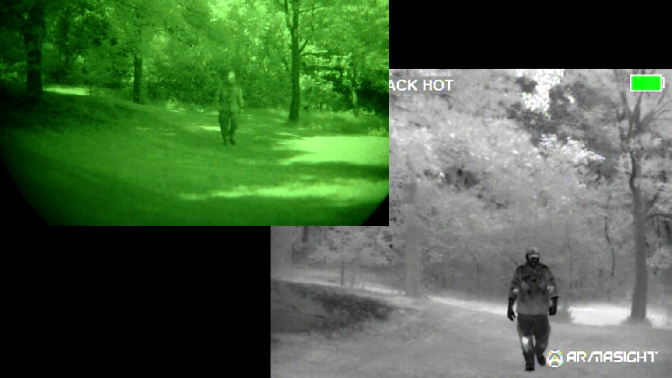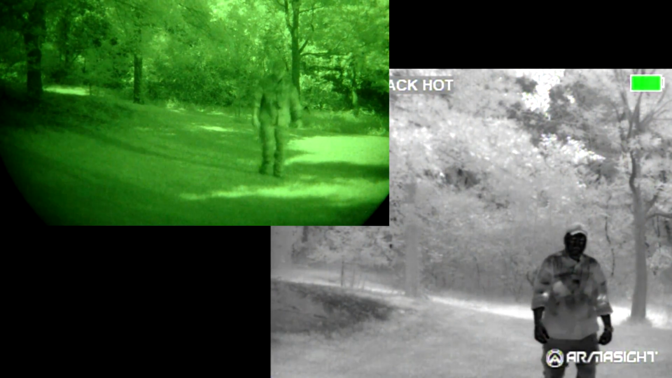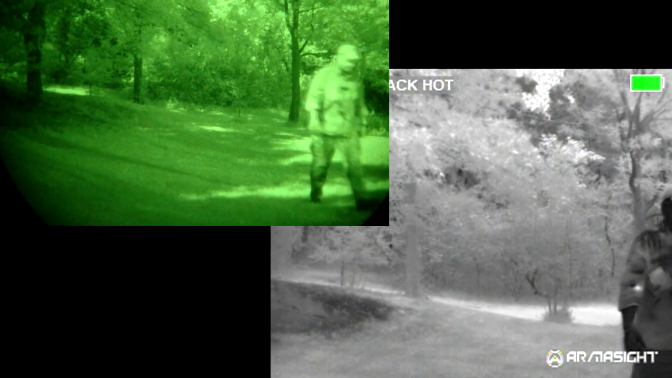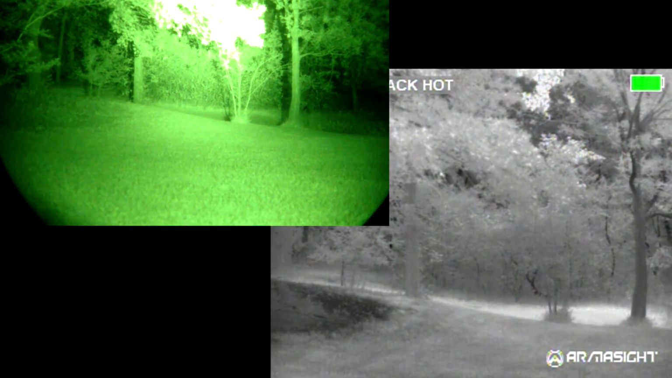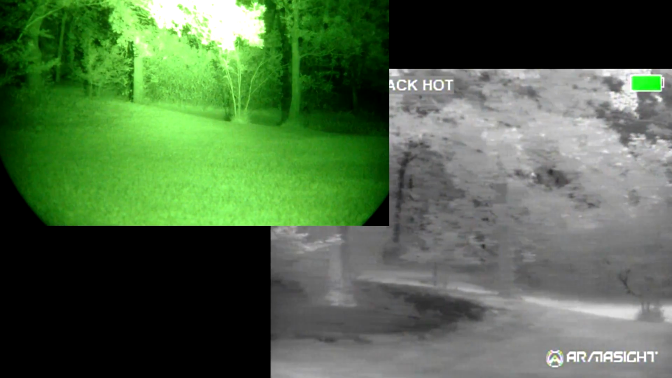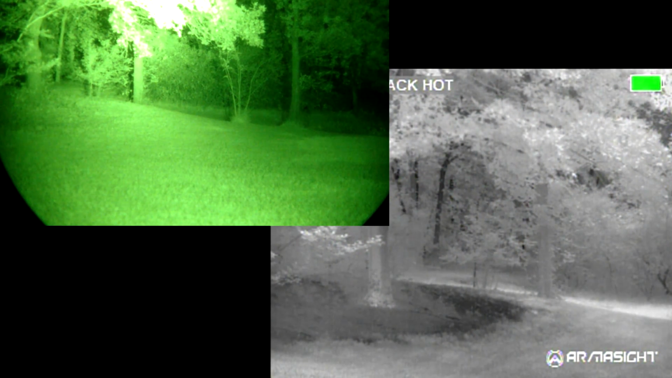Now what we're going to do is turn on our illuminator. Okay, now we have the IR illuminator on.